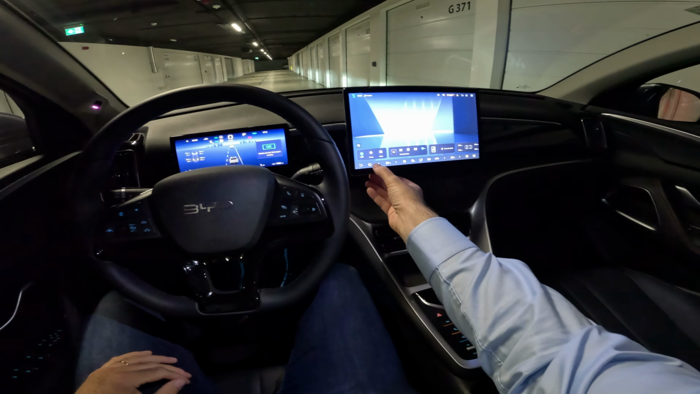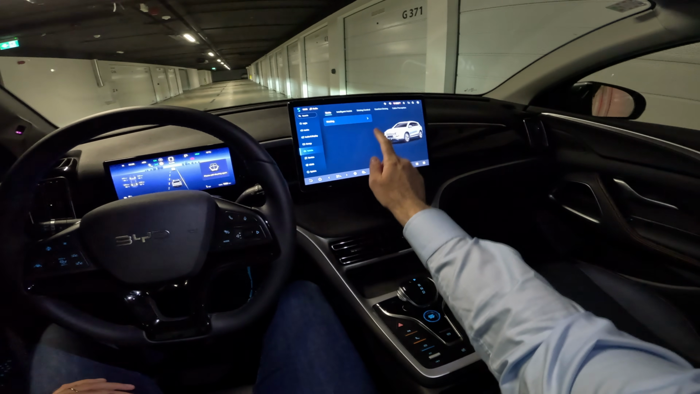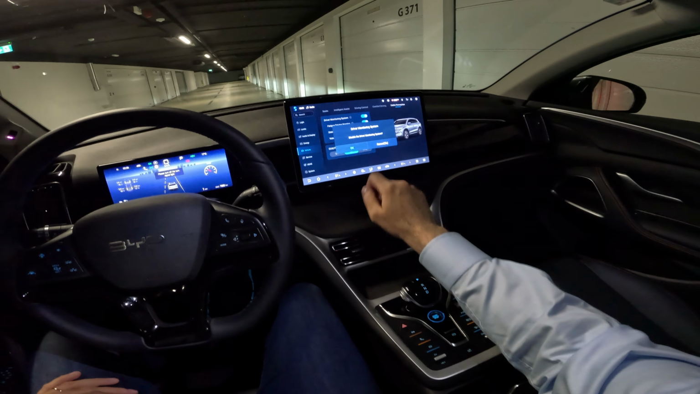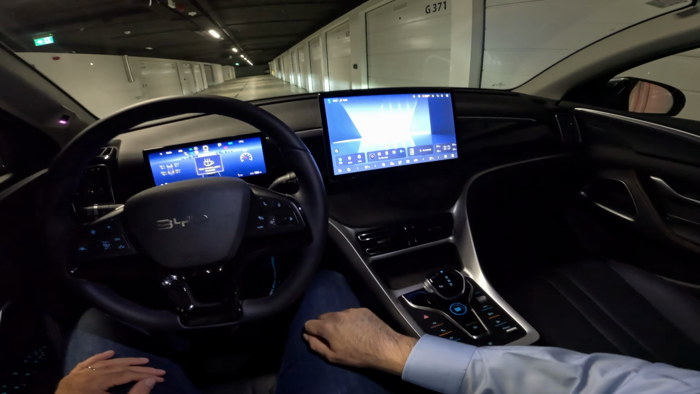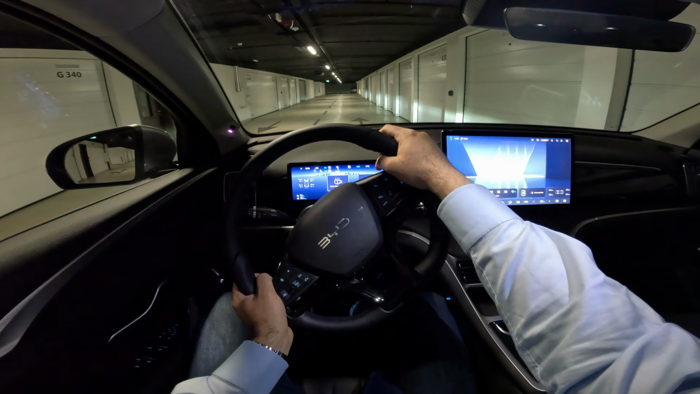Let's put on the seat belt. Here in the middle, the floating screen, the 12.8-inch one. And now we are ready to go on a drive. So let's put it to drive and off we go.